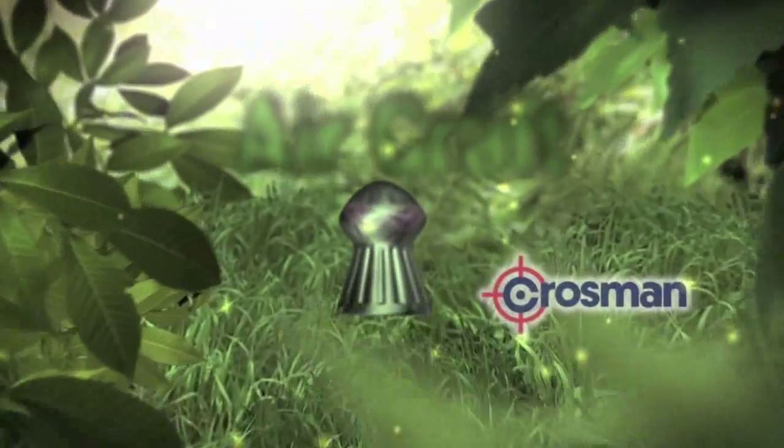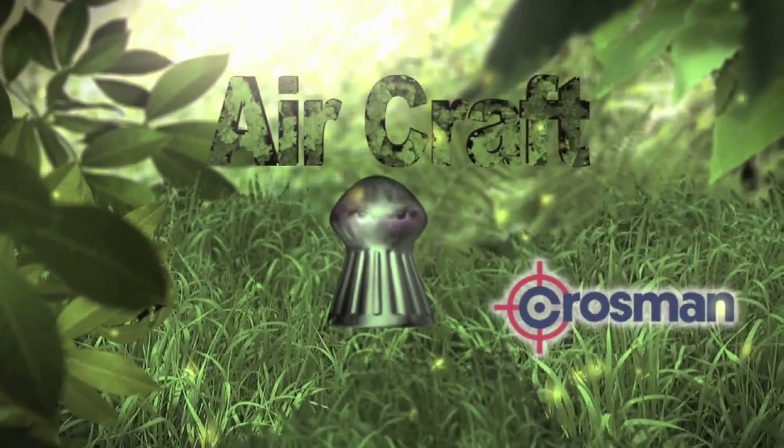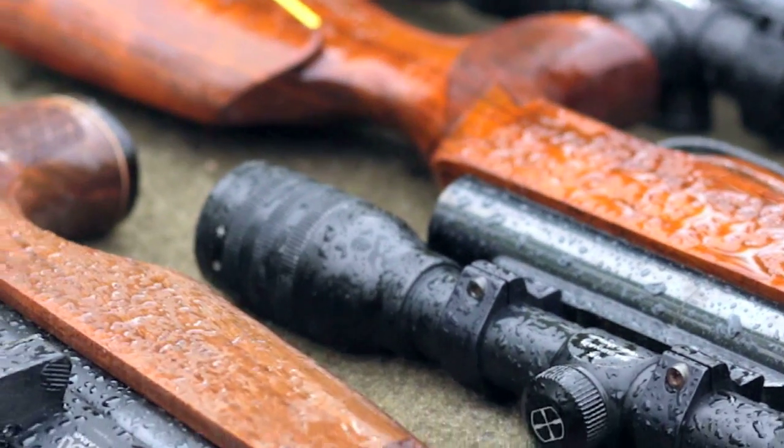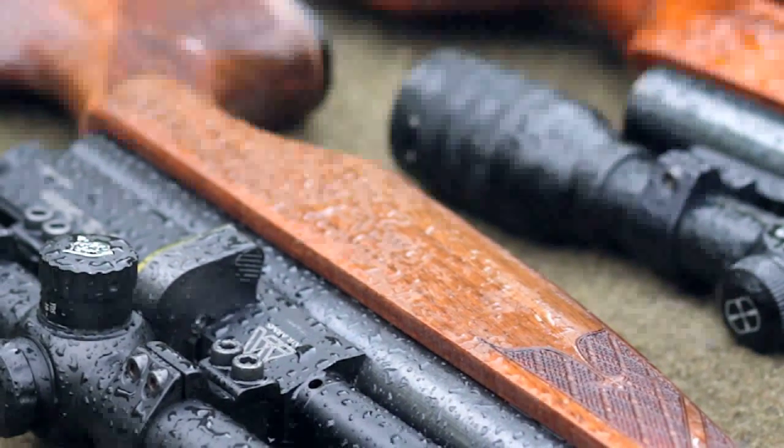Now, we've had a few requests to look at gas ram air guns. James Magpie Marchington, as he's now called, does a comparison test for us. Now, people have been asking, what's the difference between a spring gun, a gas ram, and a pre-charged pneumatic? And which one should I use for hunting and why? Well, with the aid of these rather soggy examples here, let me explain what I use and why.